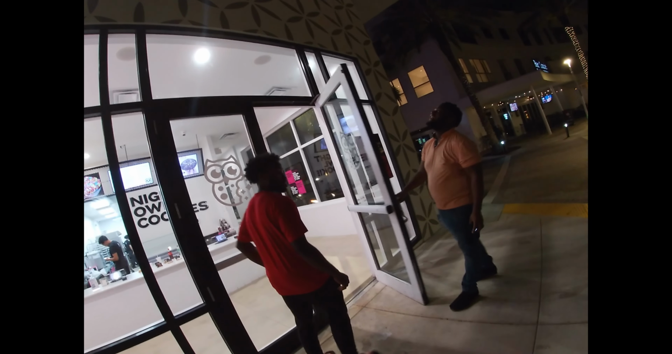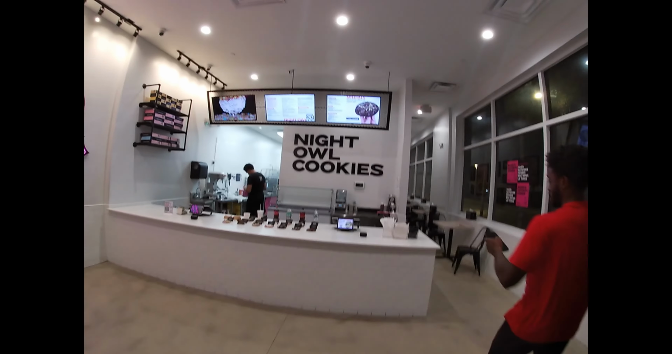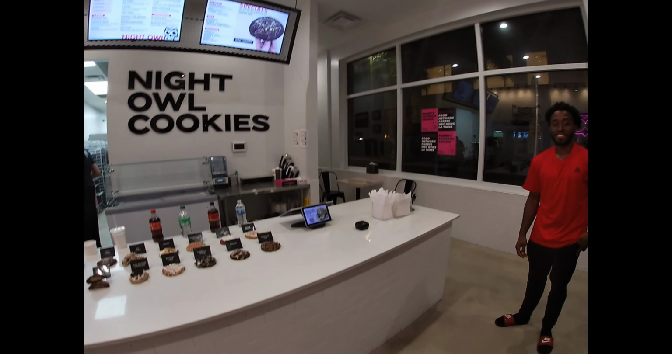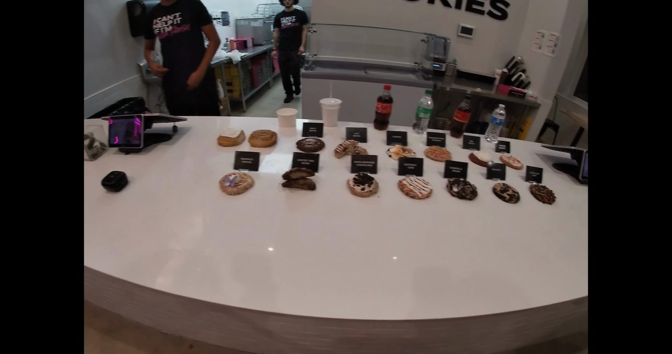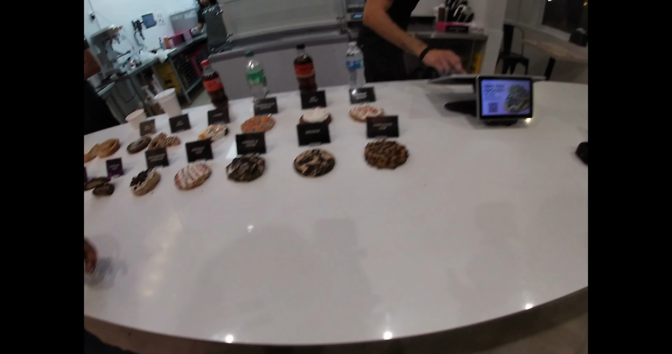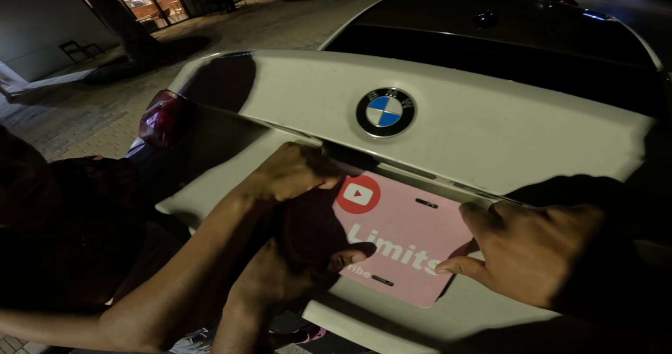These people's in love. They're eating. They're in love. So guys, where are we? Night Owl Cookies. We at Night Owl Cookies. So anybody wants to eat Night Owl cookies? You know, these are their cookies. Oh my god. These are the options, guys. This is what I'm getting. Remind me to put it back on before we drive home, okay?